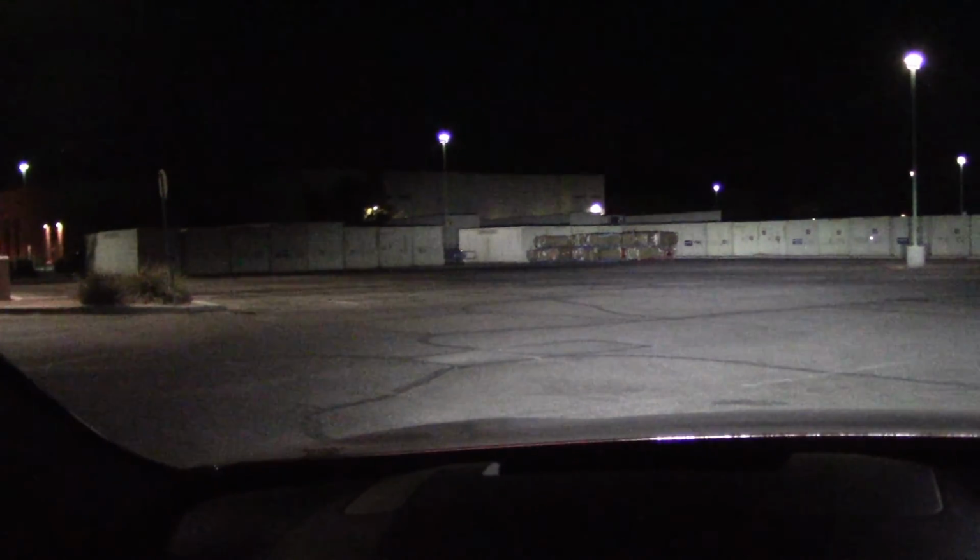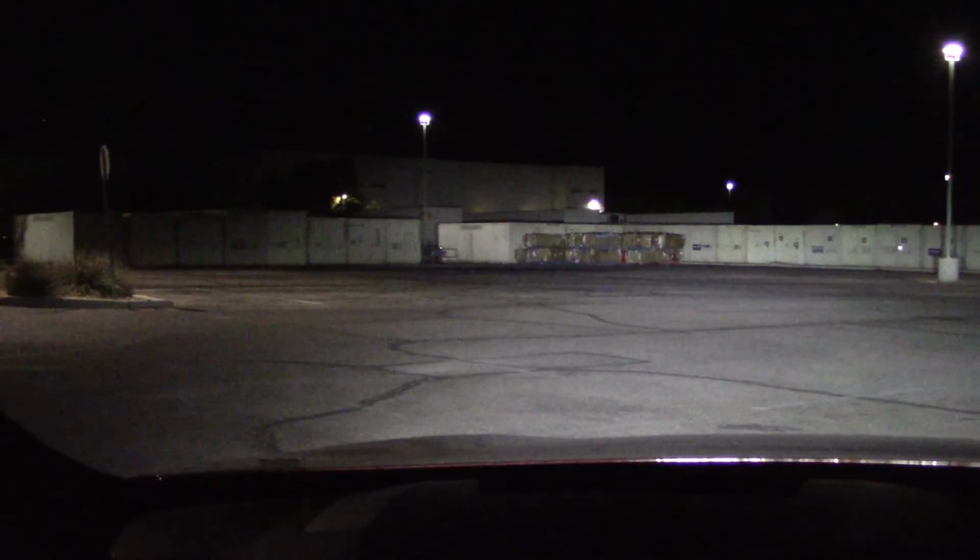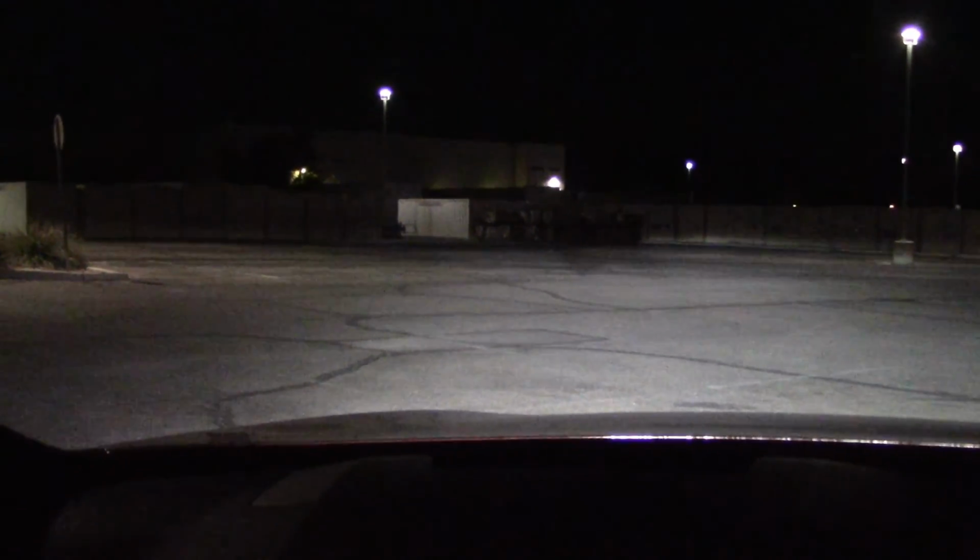Here we have the high beams on a building. It lights up the whole countryside. Go low beam, doesn't reach out.